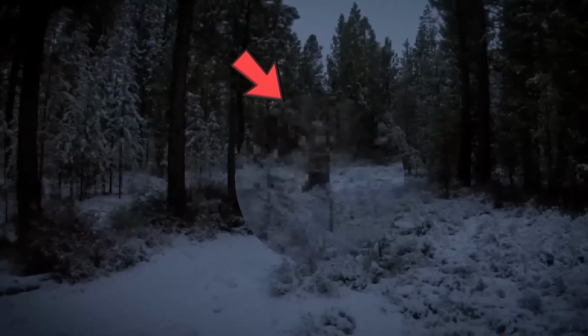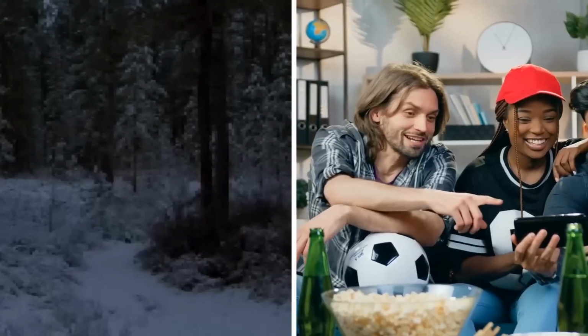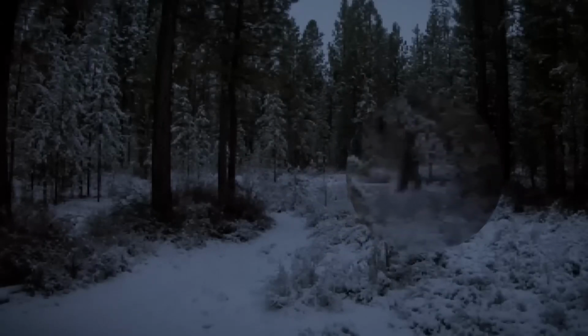one of the most disturbing and intriguing pieces of evidence in the search for Bigfoot. It has captured the imagination of people around the world and has sparked countless discussions and debates about the existence of this mysterious creature.